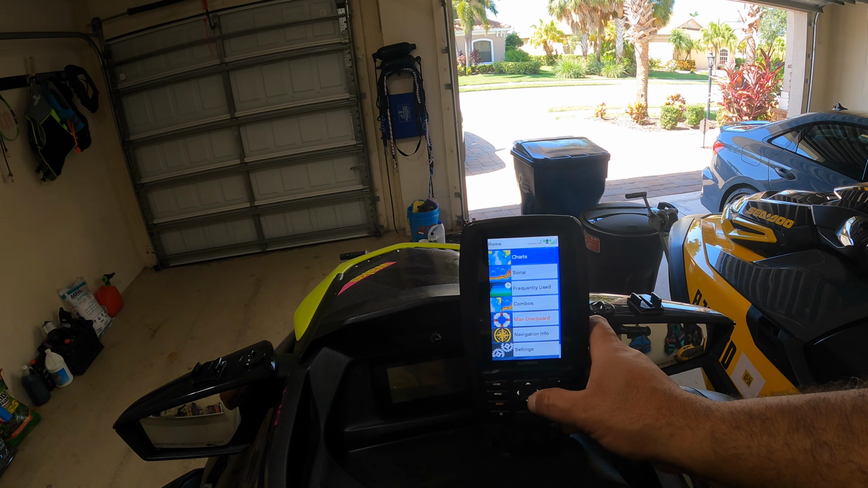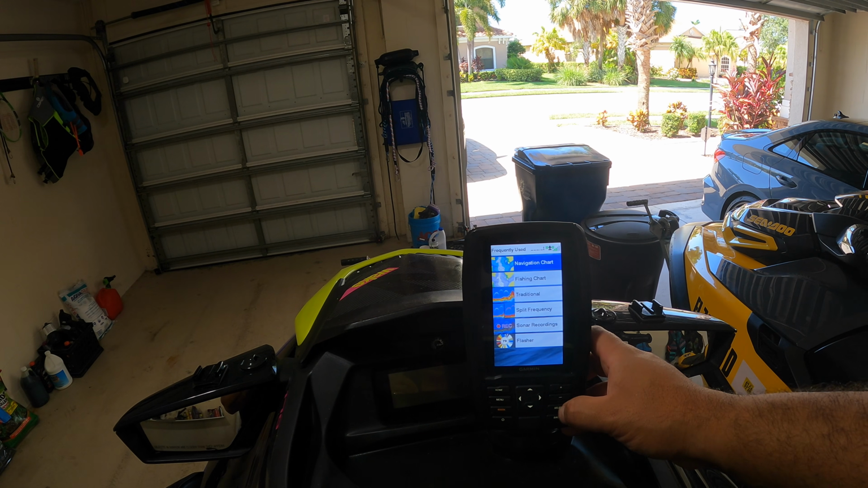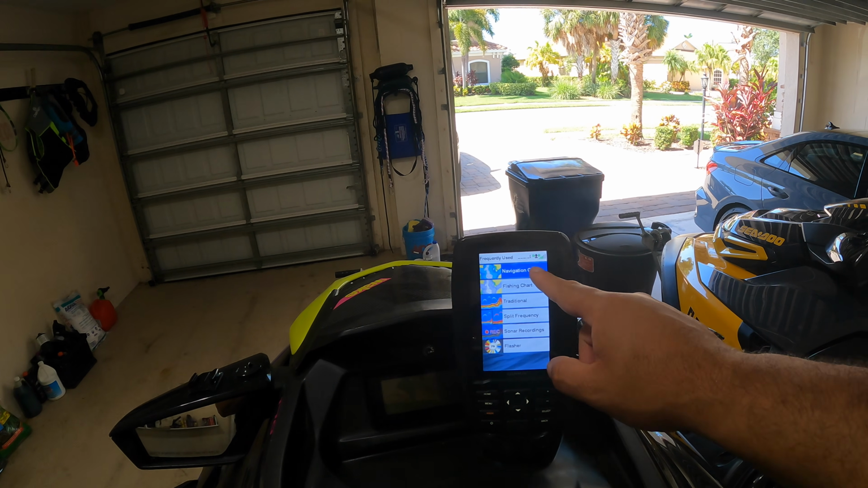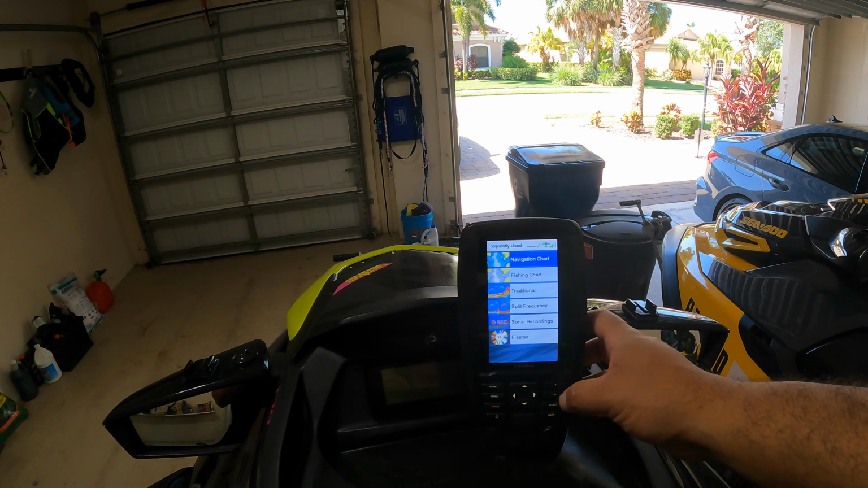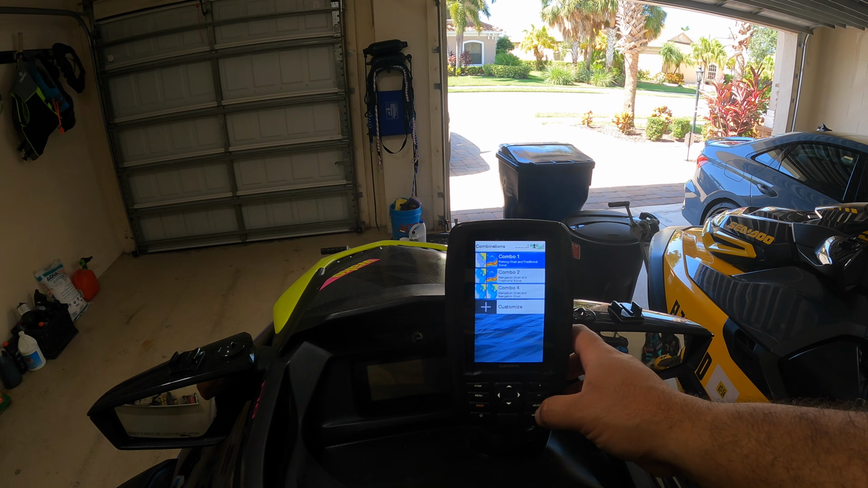What else do we use? Other things that we frequently use, so I like this screen here, the frequently used options, because this literally shows you what we use the most. And again, like I mentioned earlier, to no surprise, yes, the navigation chart is what we use the most frequently. Here's some other combos that you can use.